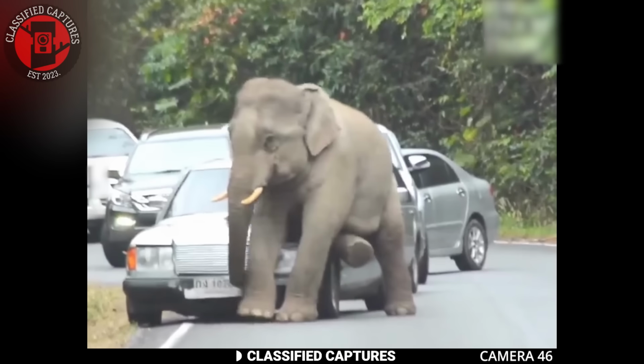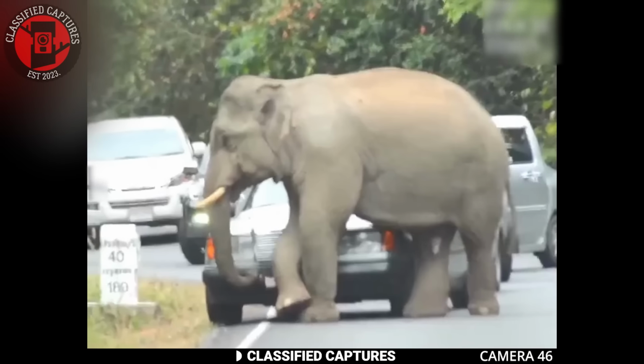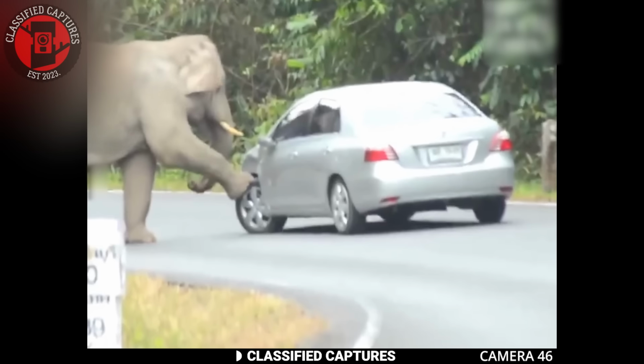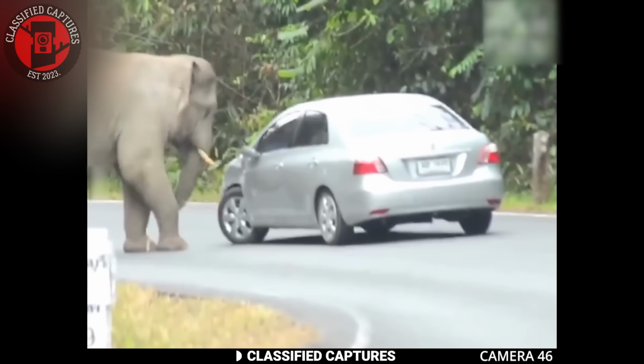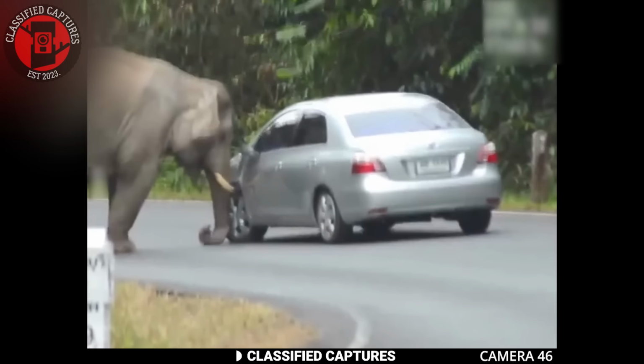Next, we've got a celebrity, or rather criminal elephant that appears to have caused a traffic jam on the road. We've seen elephants beg for snacks from drivers in regions like this, but never have we seen one so intent on damaging or sitting on a vehicle. What do you think could have prompted the big guy to do something like this?